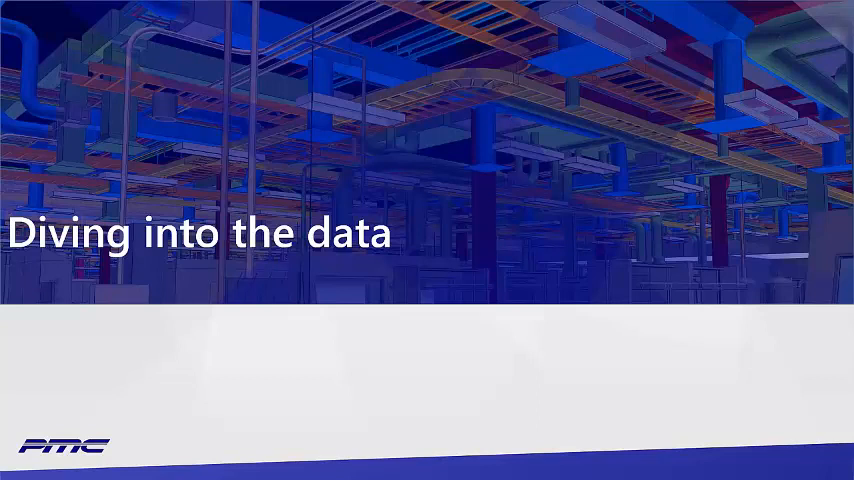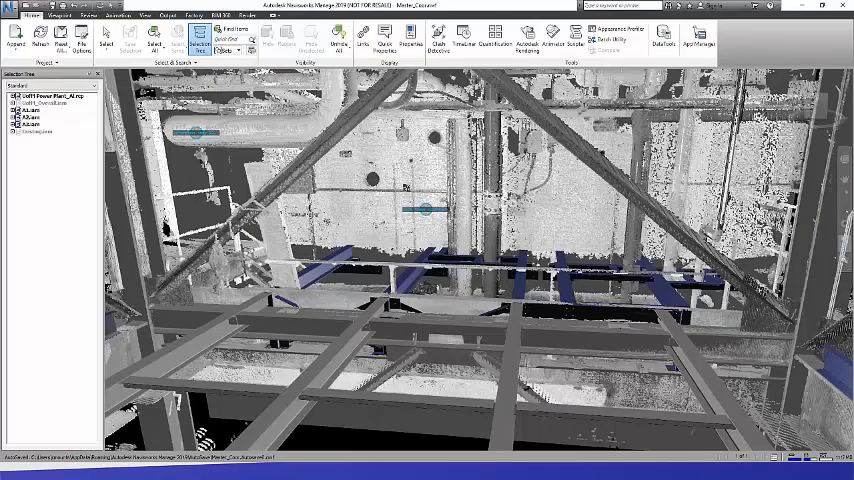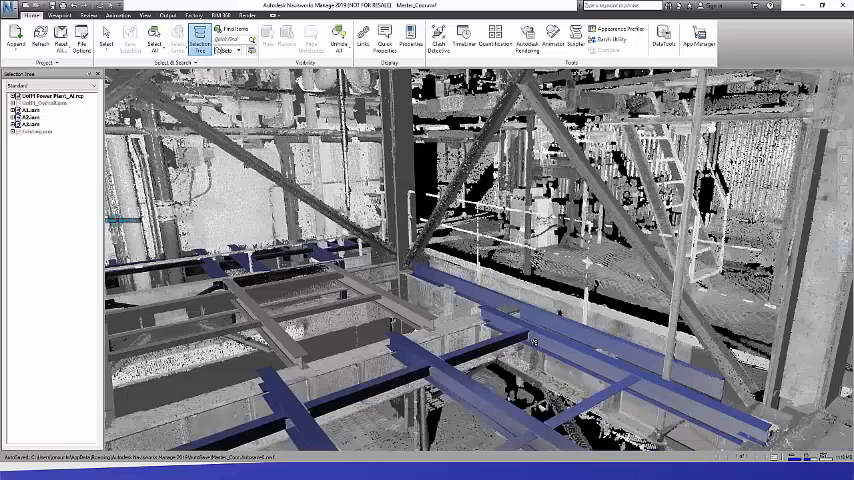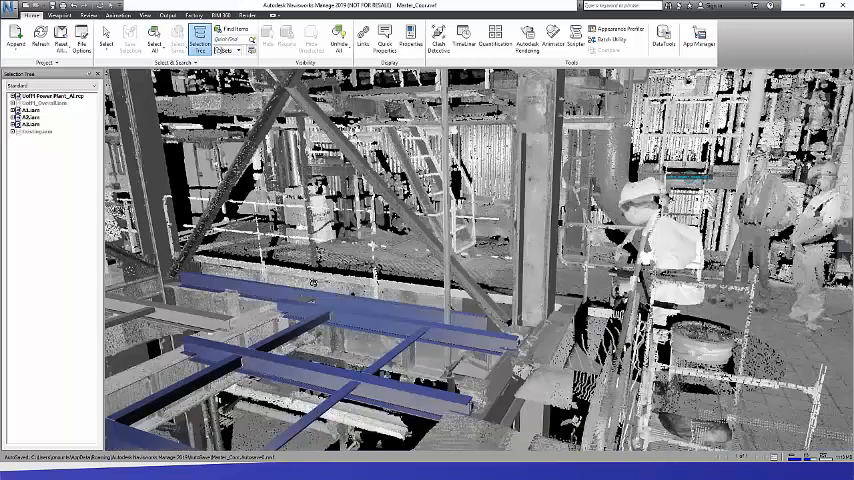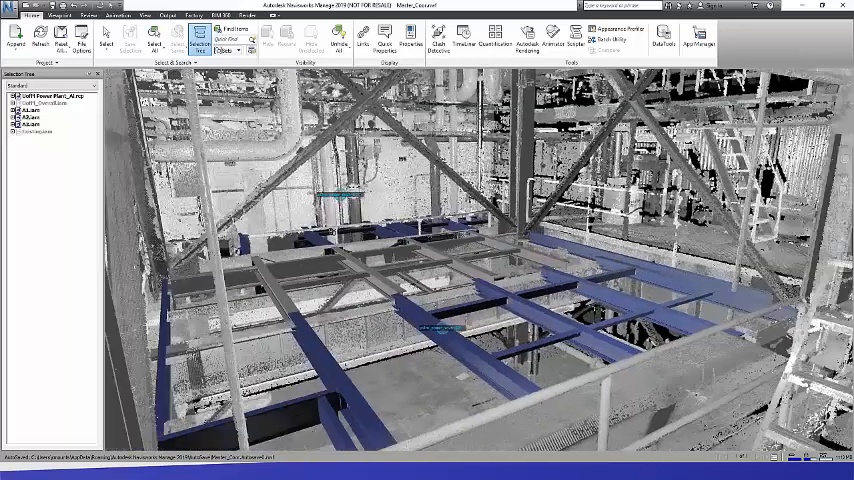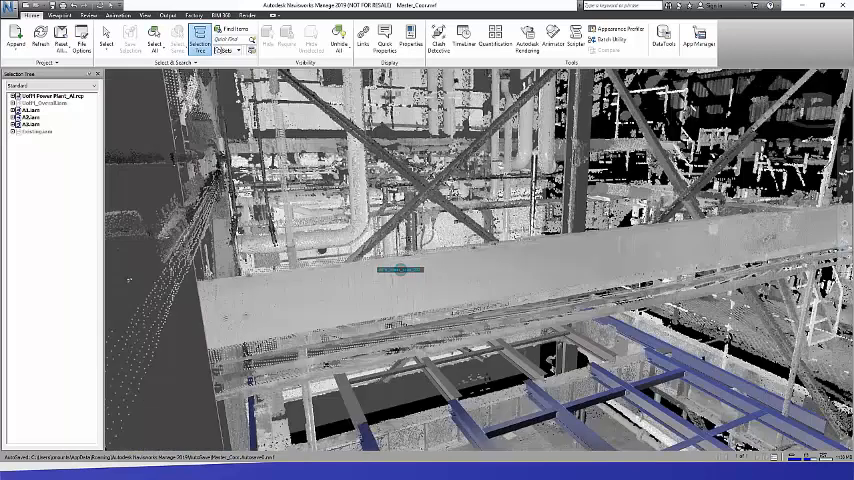So now we're going to actually jump into live projects, starting with a small steel detailing project. What we're looking at here is an existing location that was scanned. It's only 3 scans, and all we were doing was filling this pit in the middle with some new steel.